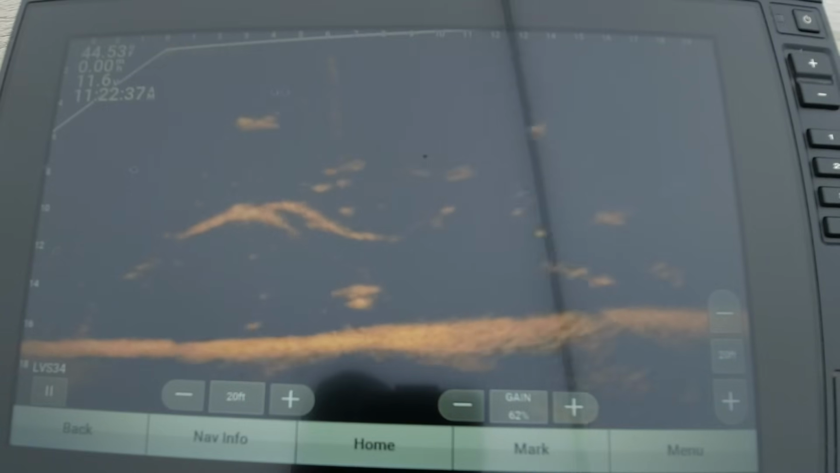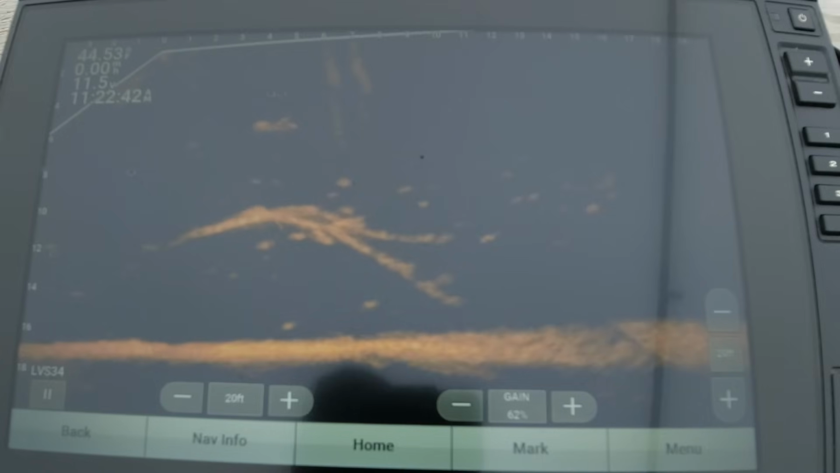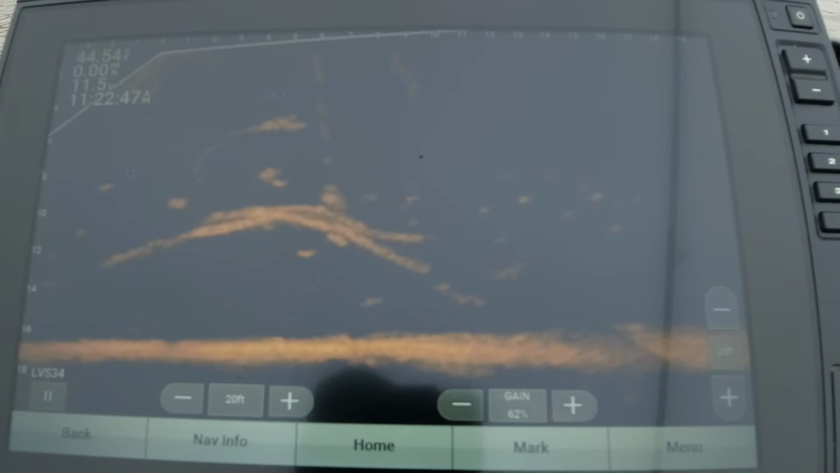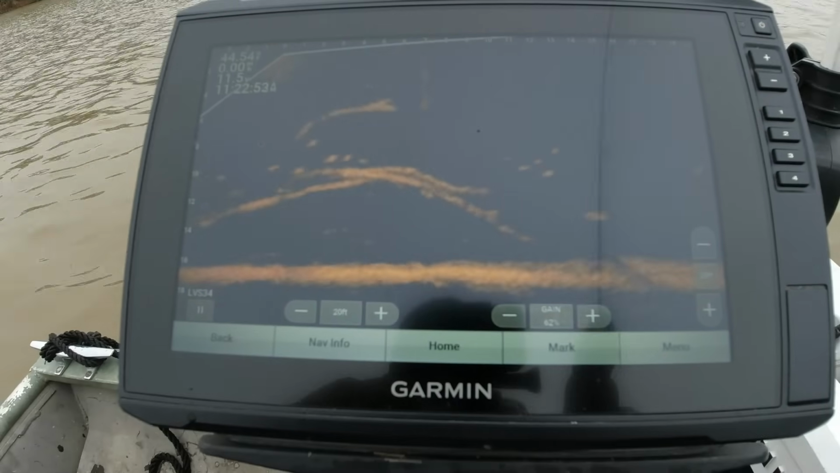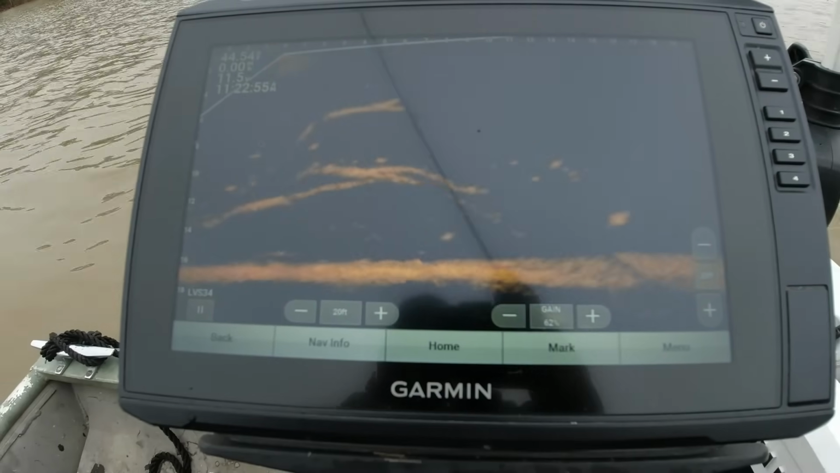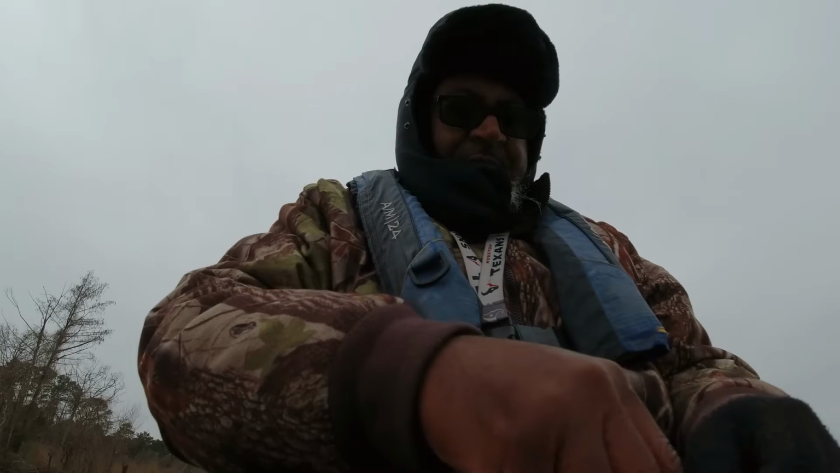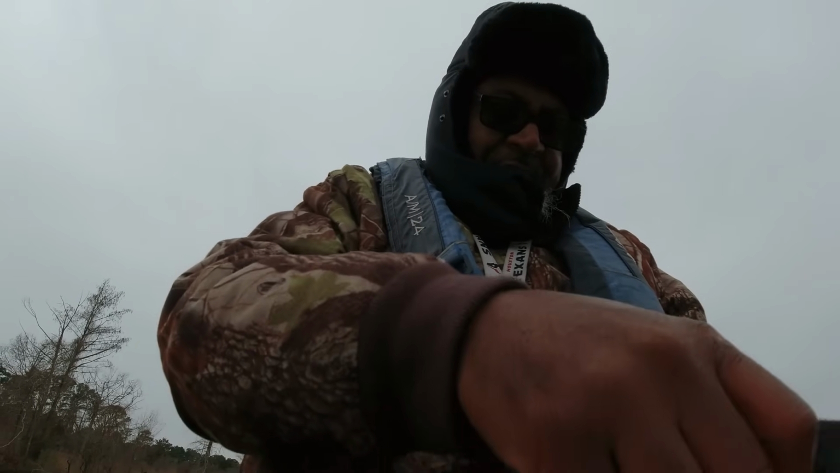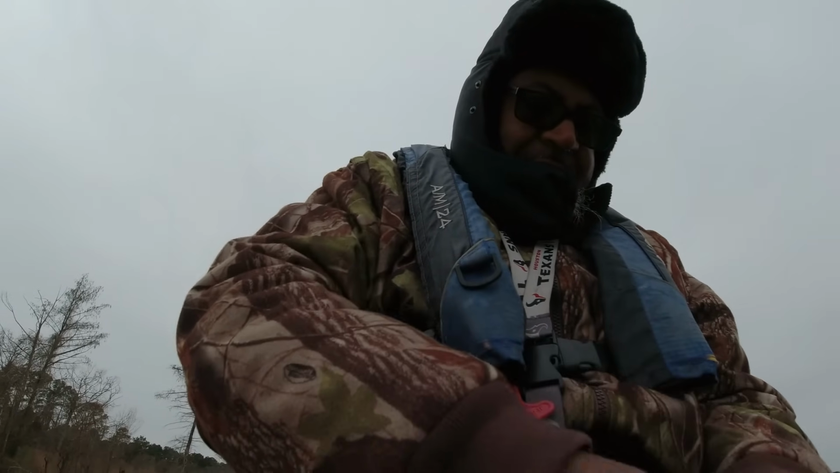Hopefully I can get a good... Alright, here we go. Here he comes. Just like that. Got him. This jerker took it deep, y'all. Ooh wee, it's all the way down his gills. Come on now. Man, he wanted that bait.